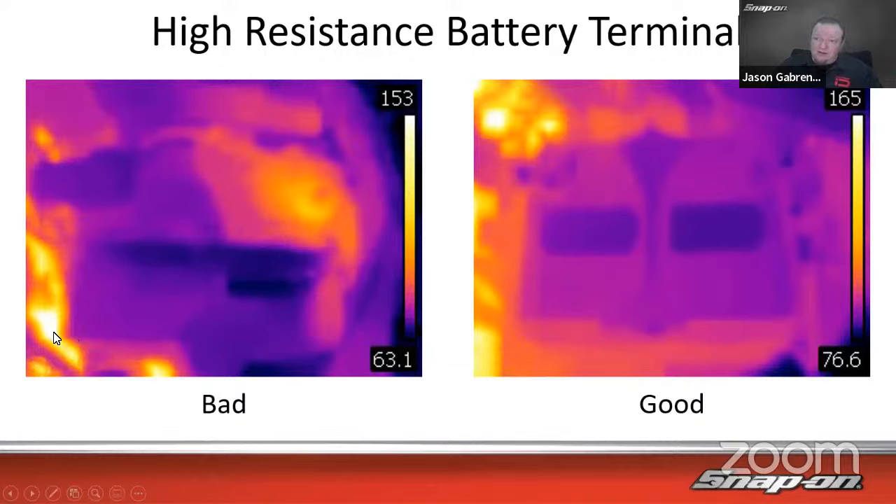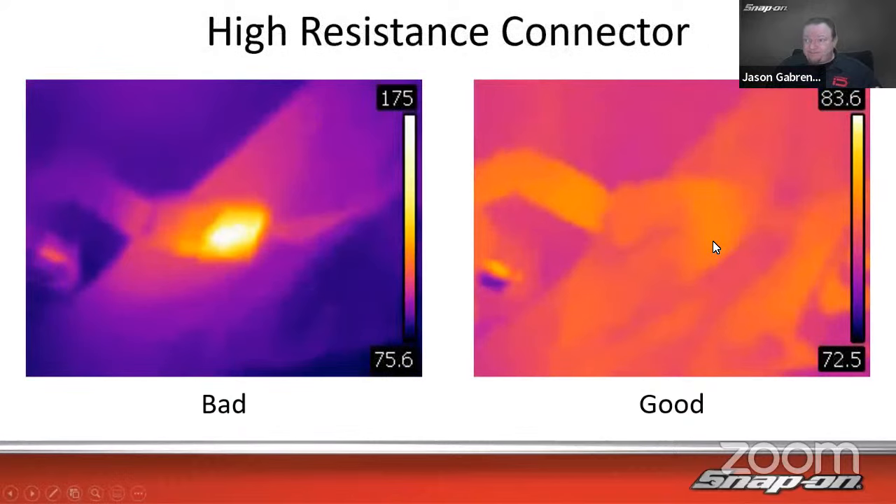Now the 153 degrees is the engine. It's maybe a little less than 100 degrees, somewhere around there. But we can see that it's definitely warmer than the rest of the battery, which is in the 60 to 70 degree range right there. There's my hot terminal. Over here, after the terminal is cleaned or repaired, we can see it's now about the same temperature as the rest of the battery, which indicates that we don't have high resistance there anymore and everything's working the way it should.